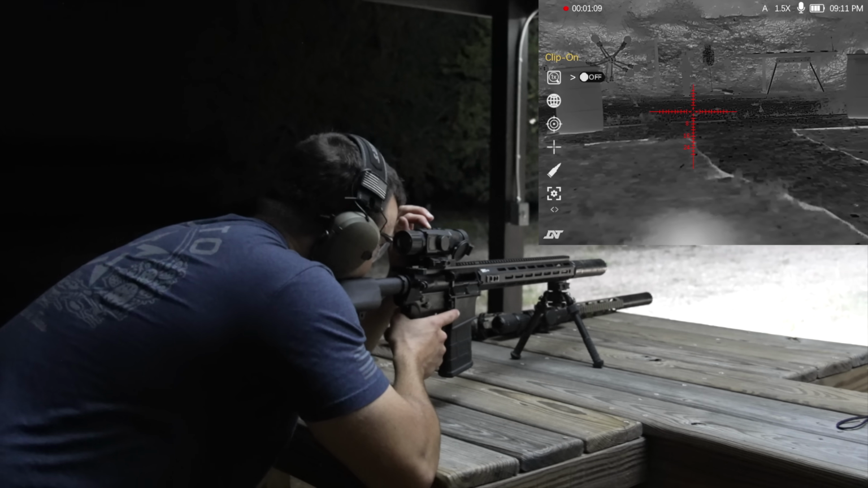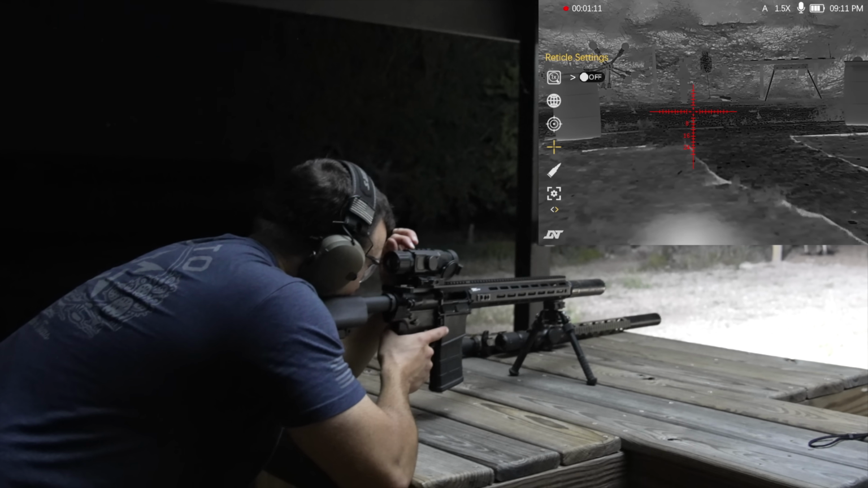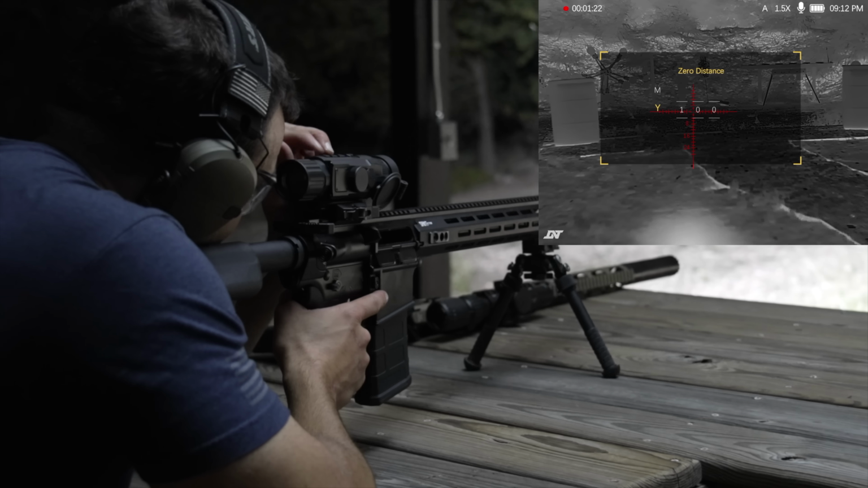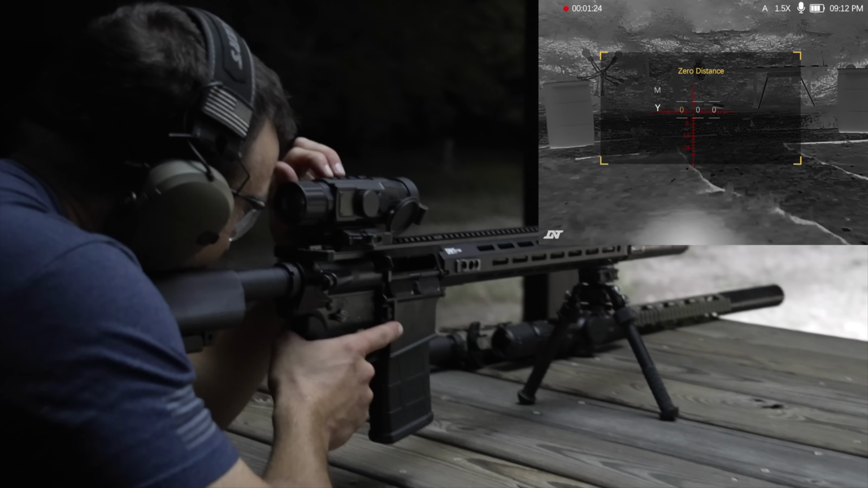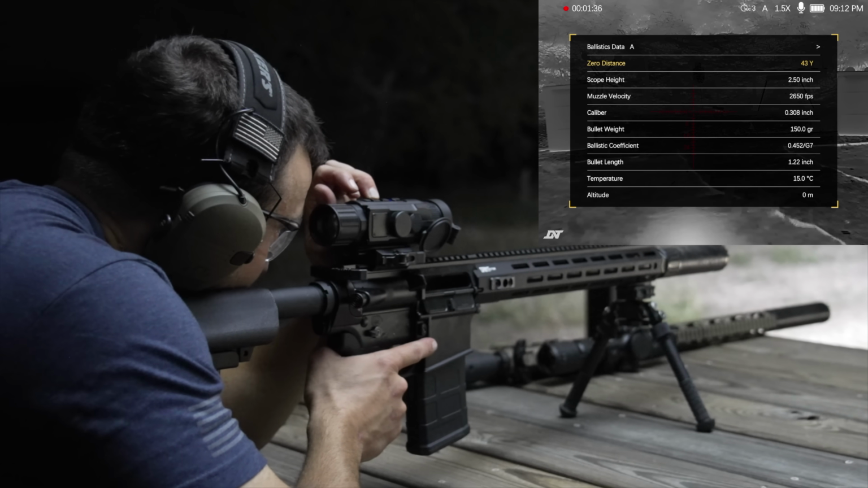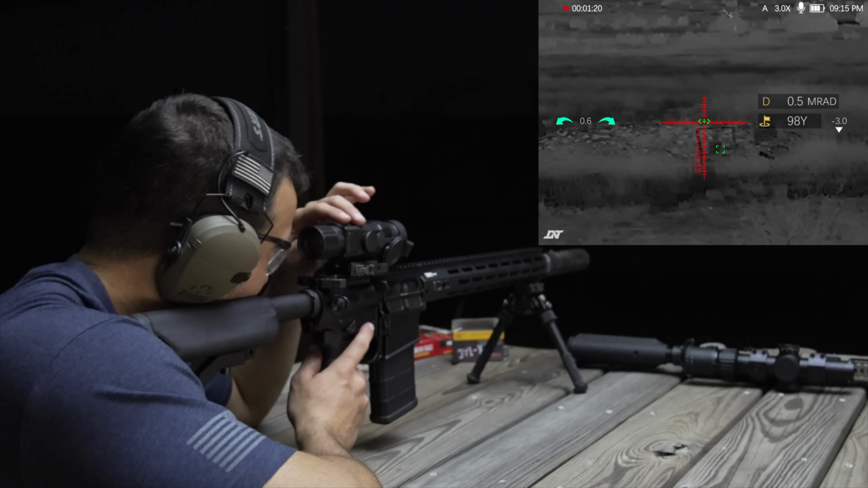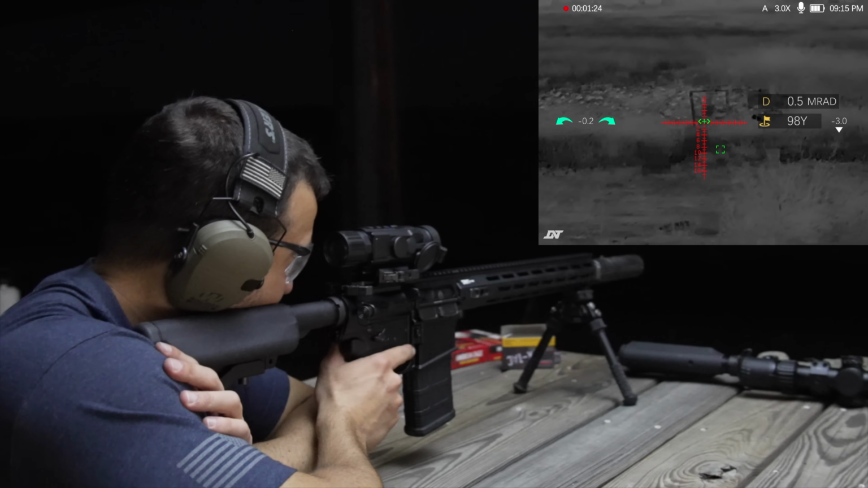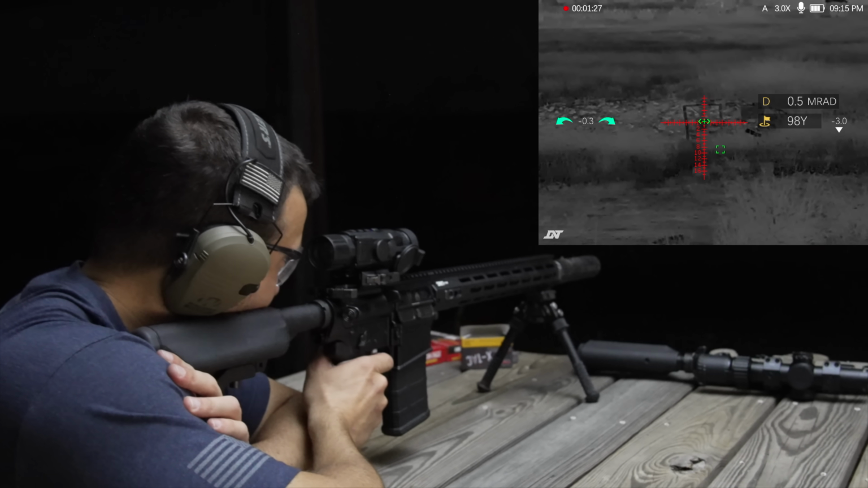Not too bad. Let's go ahead and get to the ballistic calculator information here. In my information here, I put a 100-yard zero. I technically just zeroed it for 43. All good there. 98 yards, and as you could tell, the holdover line has not changed. .308 just won't really change, so we'll go ahead and hold right there.